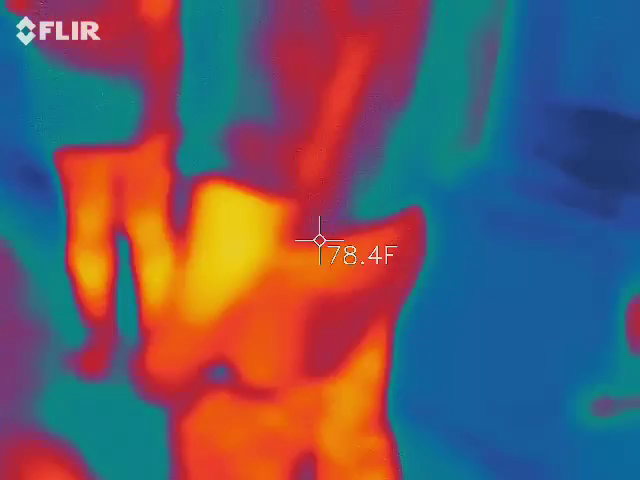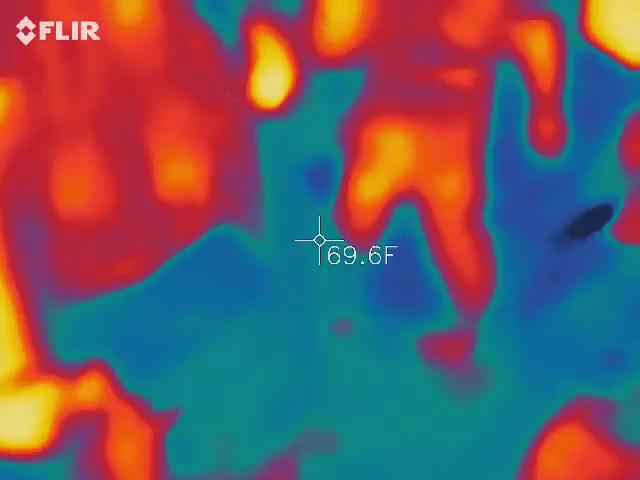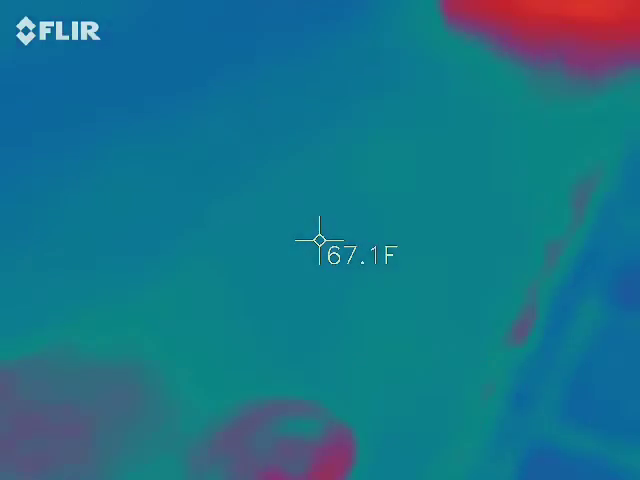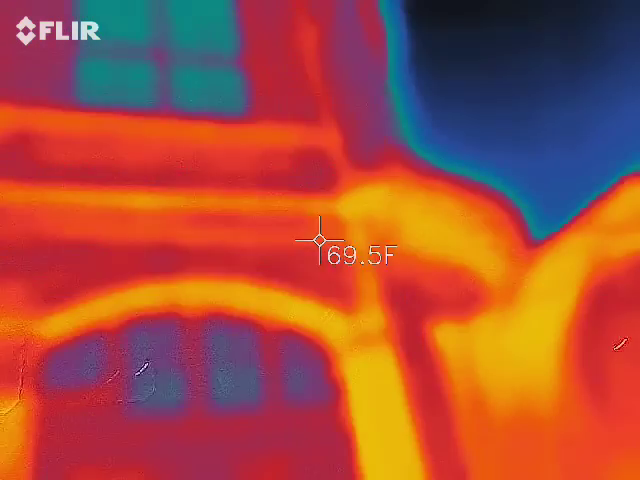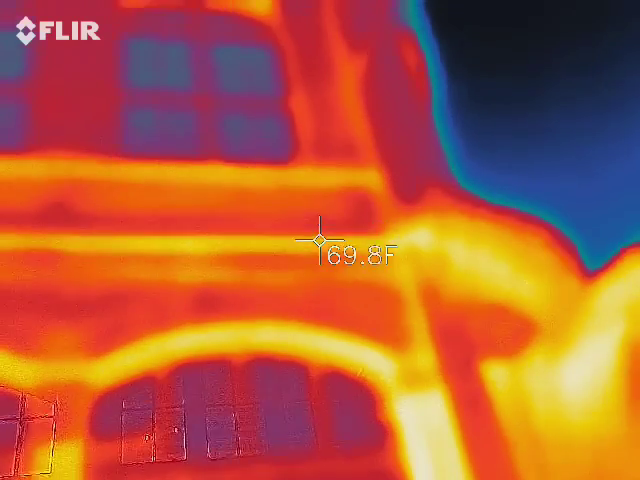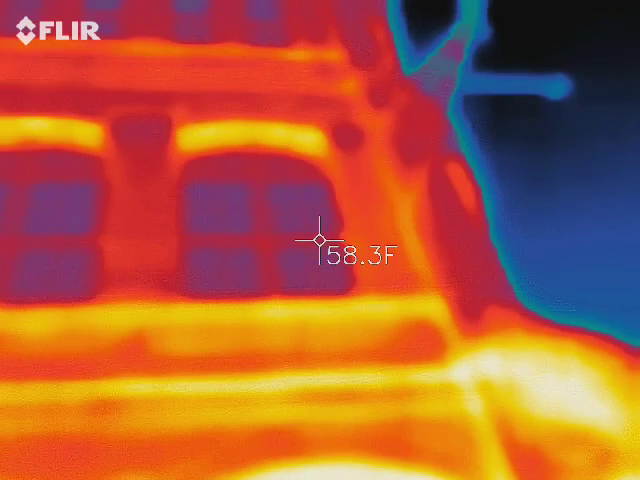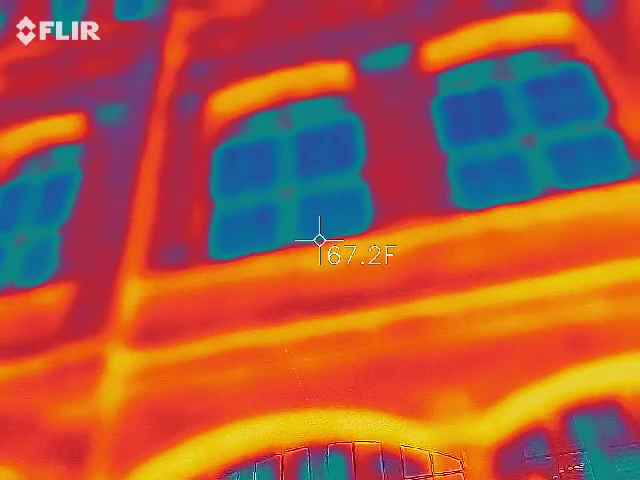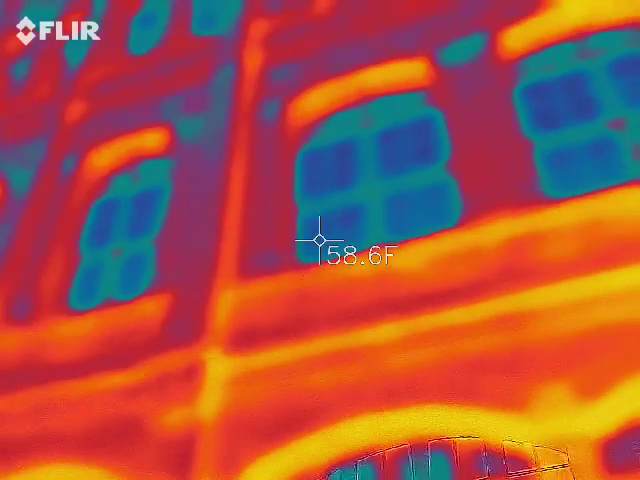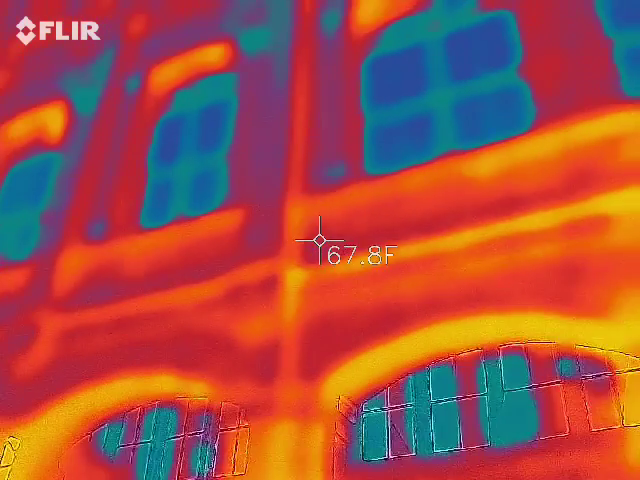Alyssa, let's get some pictures. Where's the thermal imaging? I got it. Do you see the stone at the top? Very top, like where the white stone is? Third story, yeah. So, all the way up to the very top. What's the temperature of that stone? Okay, and go down to the half moon stone, same type.